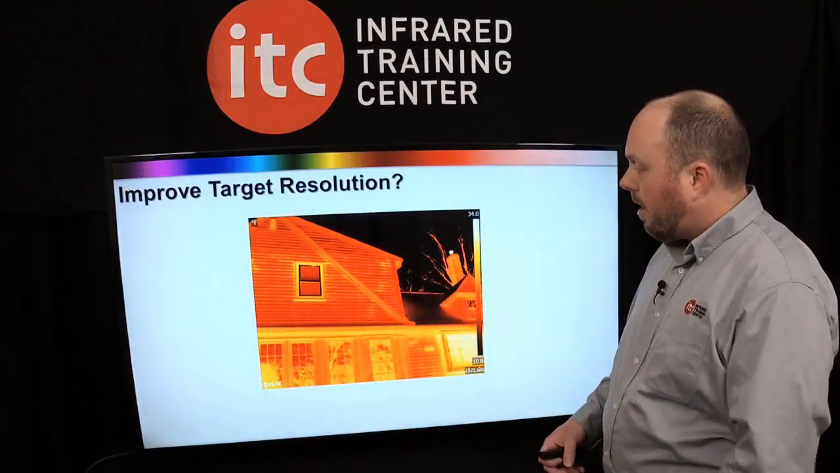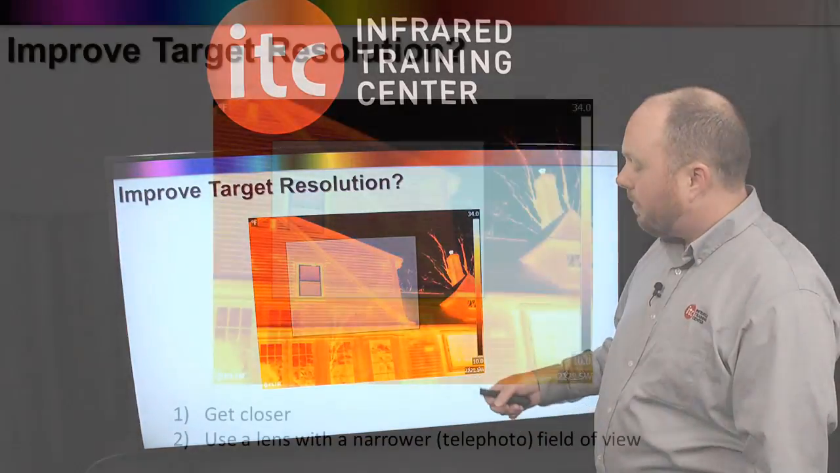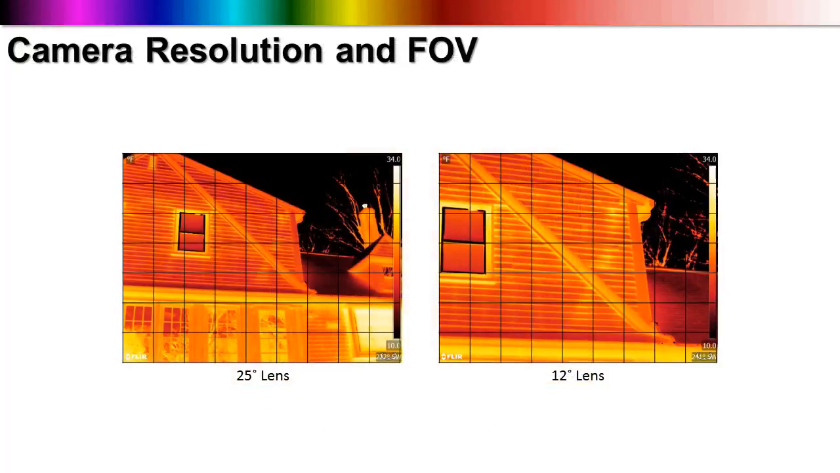So in this example here, we have a house in cold weather conditions with what appears to be some missing insulation up on this dormer. Now I want to get better resolution. I really have two options at this point. I can get closer, or if I want, use a telephoto lens with a narrower field of view. That narrower field of view will put more pixels or more detectors on the target. And by putting more detectors on the target, I'm going to capture more detail.